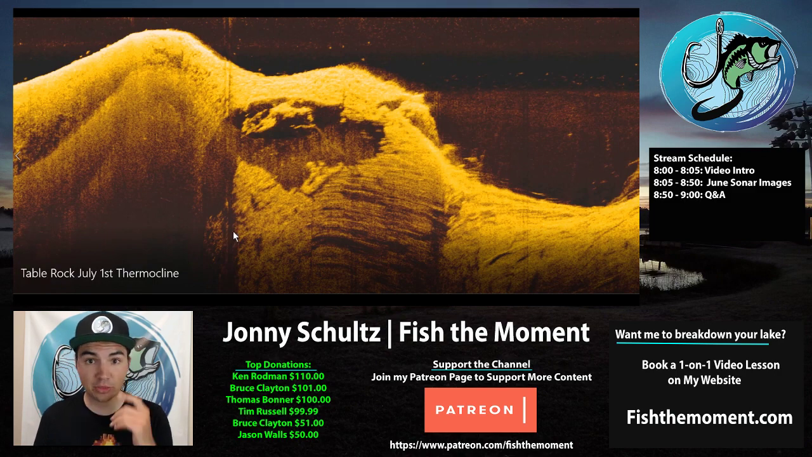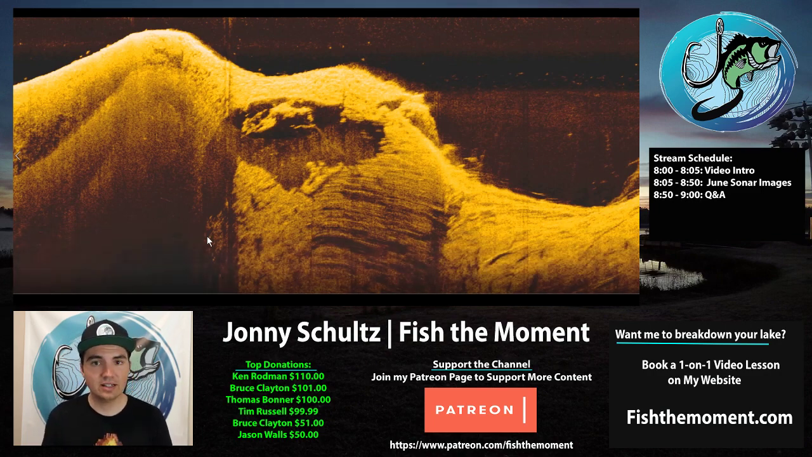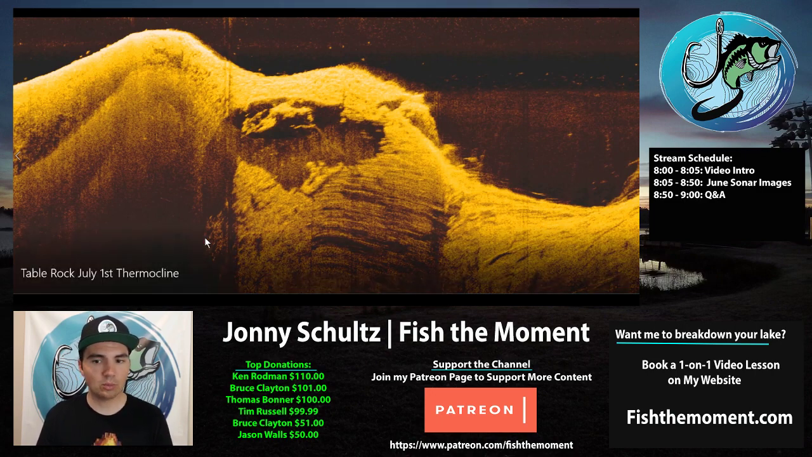If we identify the thermocline here, we can see it's this thin band right here, and it's very hard to see on the screen right now. So using my software, I can increase the sensitivity of this image, which basically brightens it up. When you're on the water, you can do that by just increasing the sensitivity on your graph.